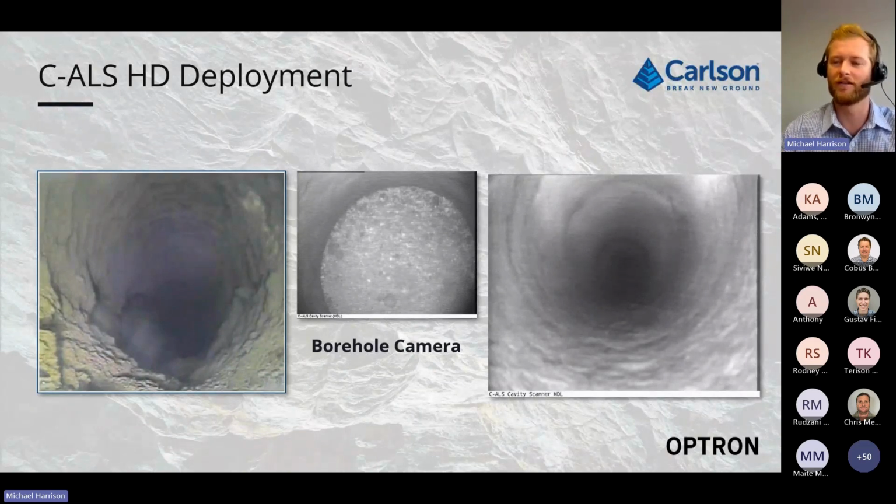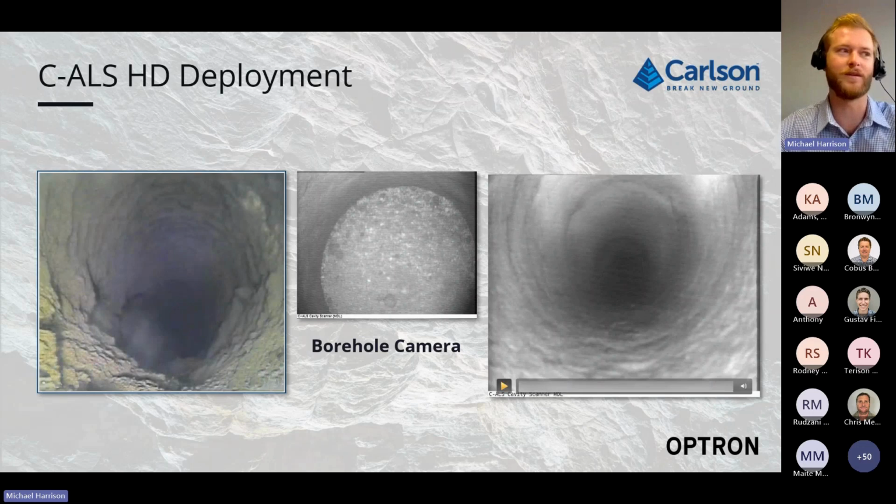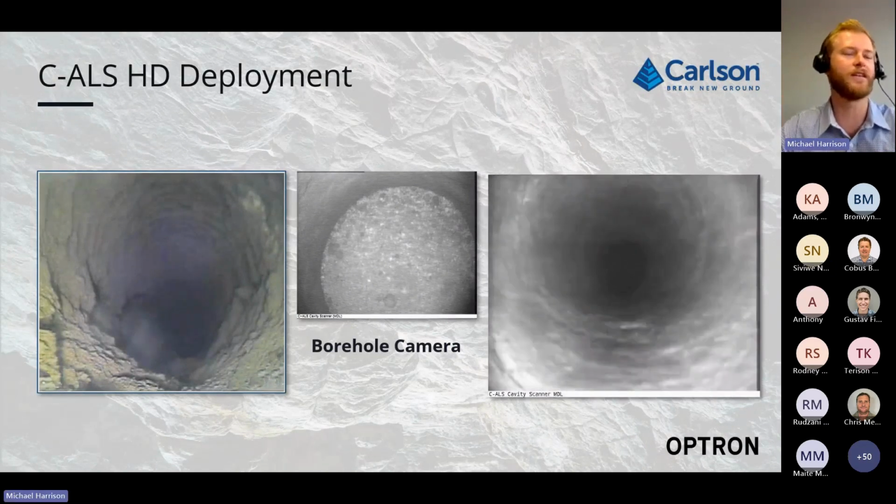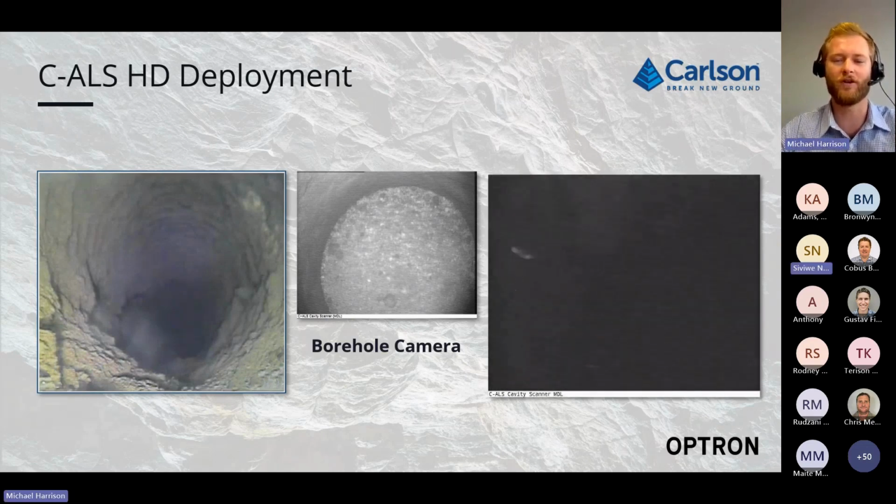This is quite an expensive piece of kit, so you don't really want to be using it as a borehole cleaning device. So when you do see a blockage, like you can see in the middle picture, it is best practice to stop deploying the CALs rather than allow it to be rammed into the blockage. Here you can see a video of the CALs entering a void.